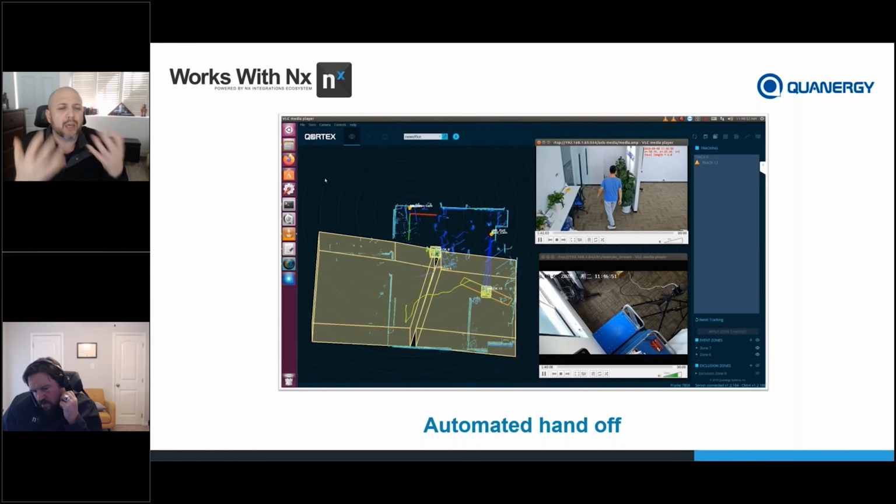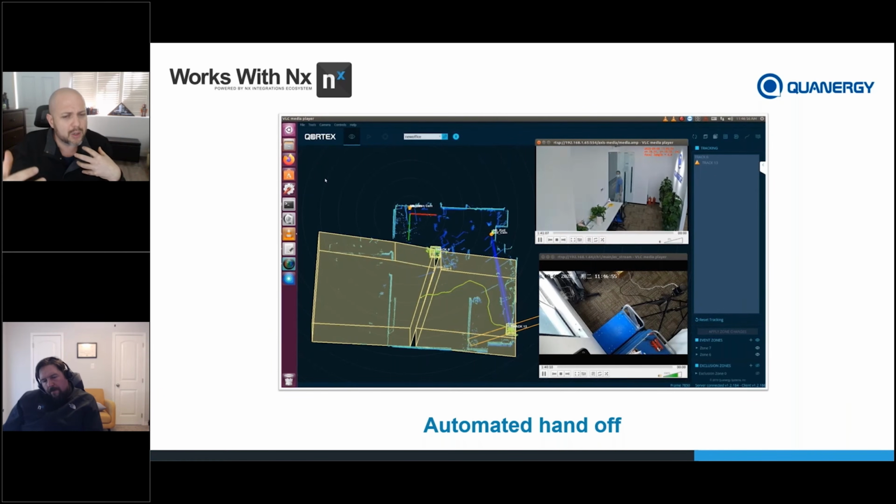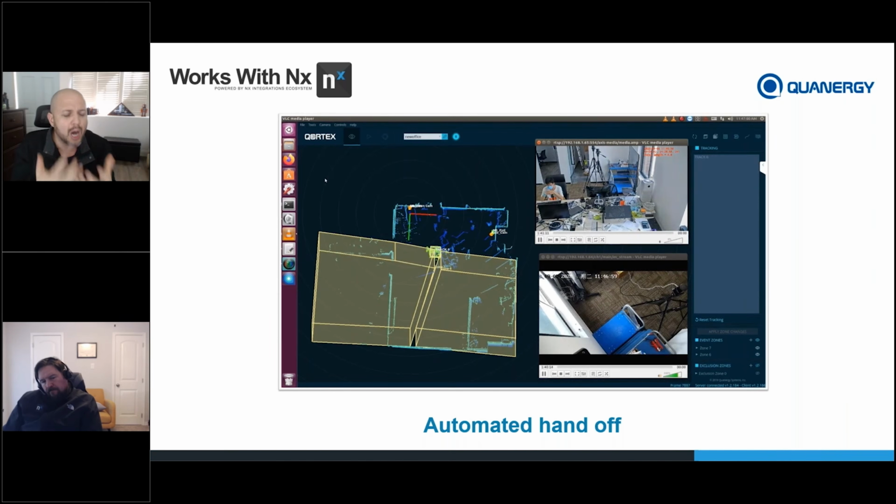Now think of this. Large open air perimeter environments. Think of this inside your indoor environments, heavy dense environments where you're tracking objects, how we could automate this handoff from one sensor to the next to make your security guys, your surveillance operators more efficient in operating in their environments.